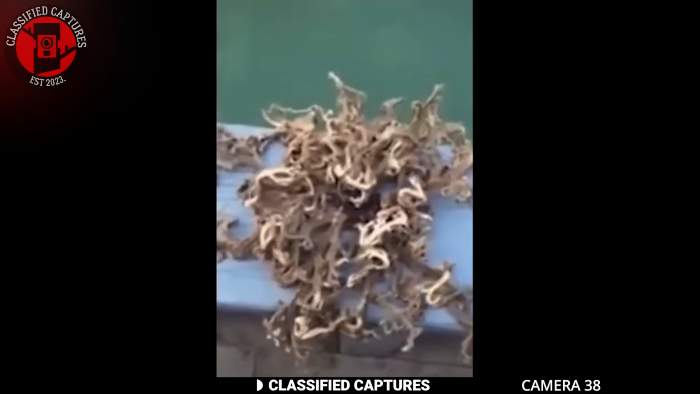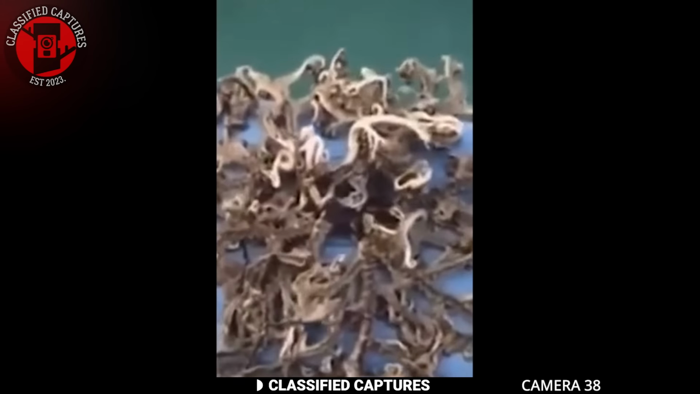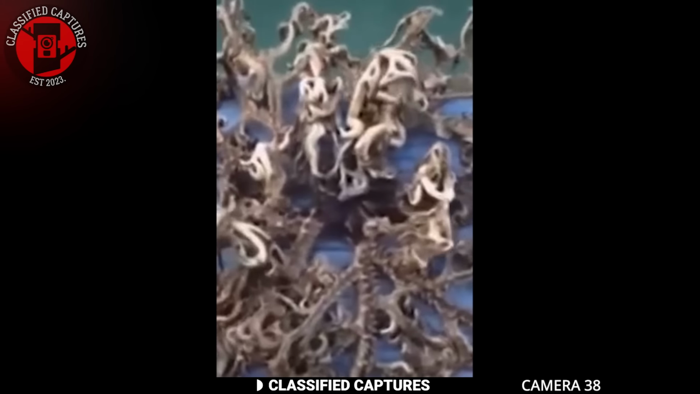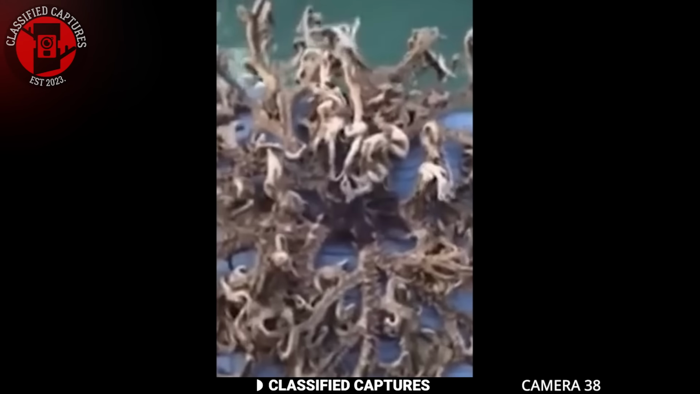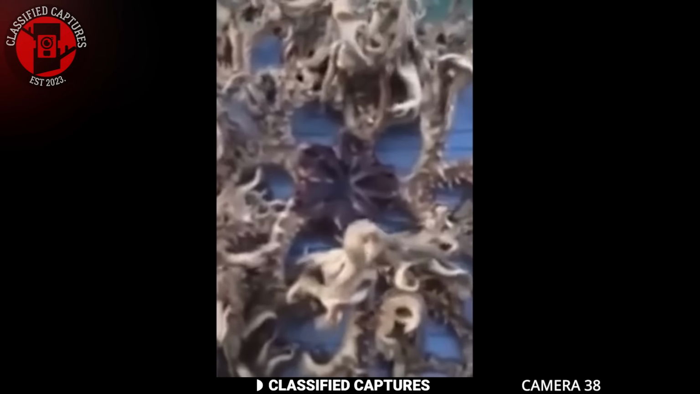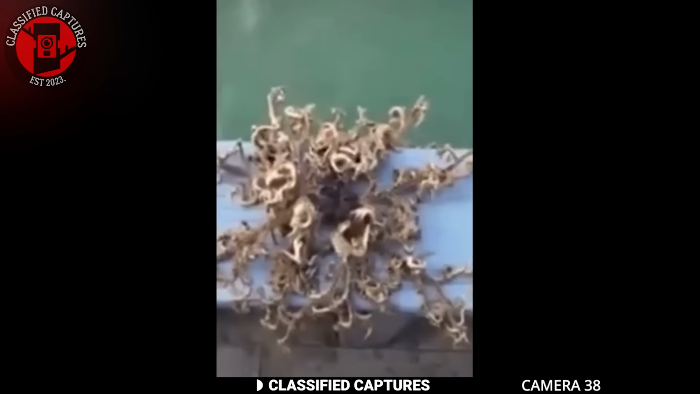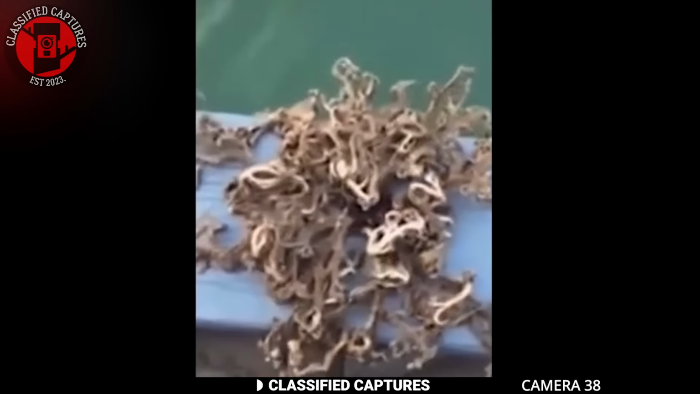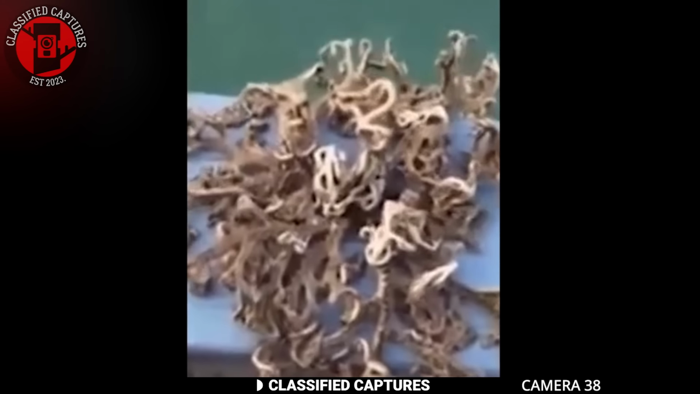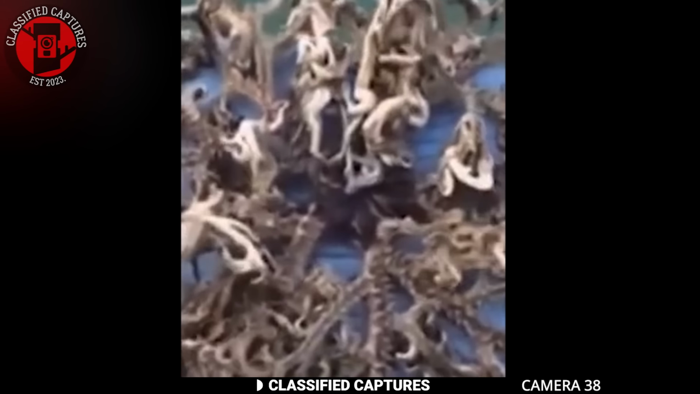As a fisherman was going through his catch for the day, he came across this wiggling creature in his net. It was a bizarre sight, a creature made up entirely of tentacles all wiggling and squirming. At first glance, it looked like a bundle of dried tree roots, but it was very much alive, moving in a way that was both fascinating and unsettling.